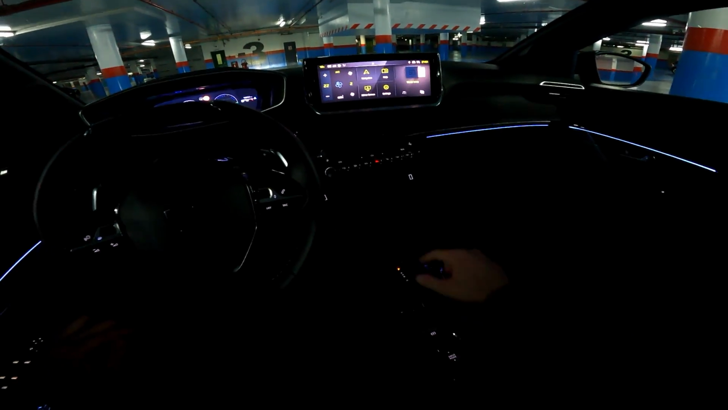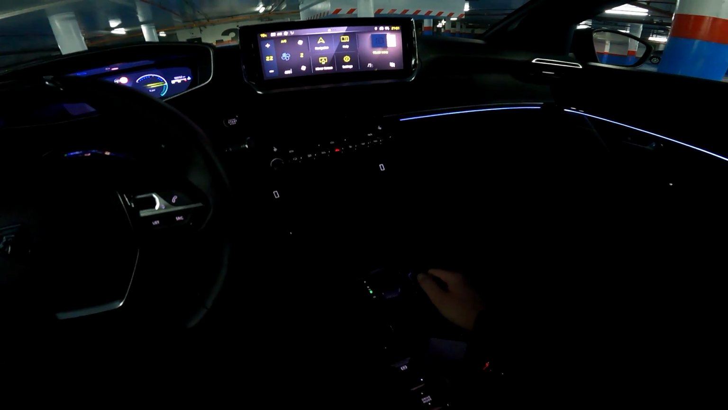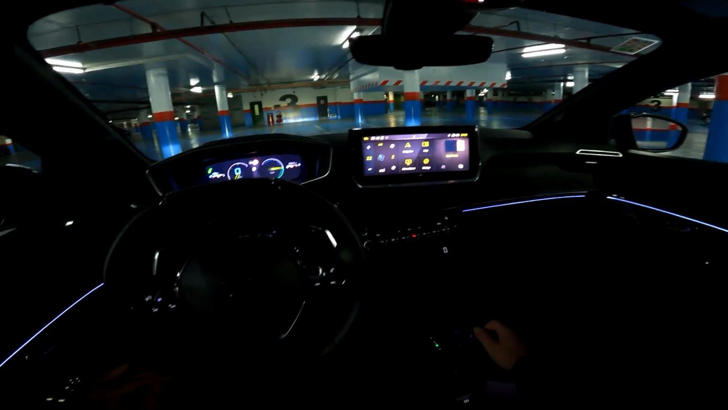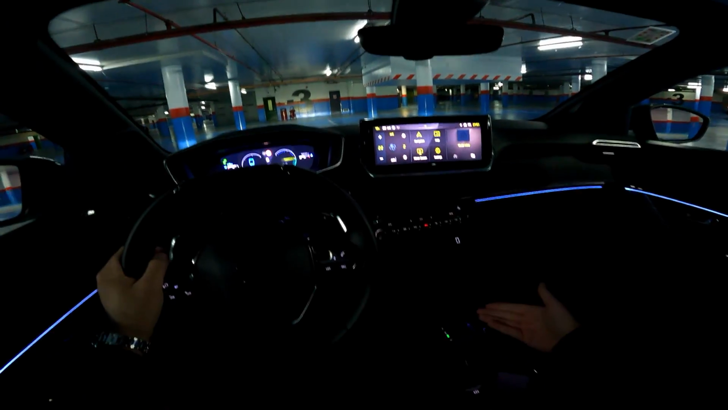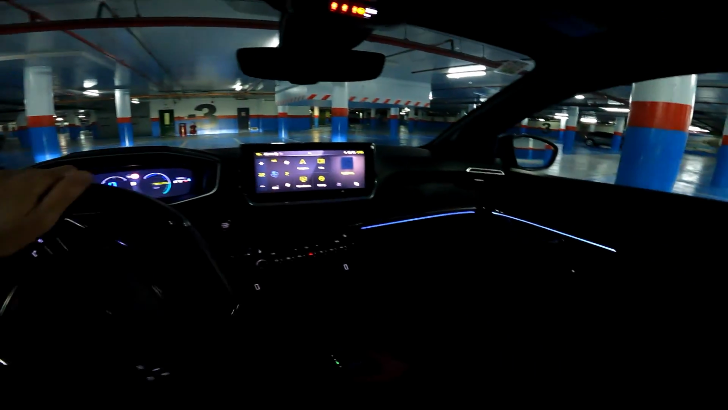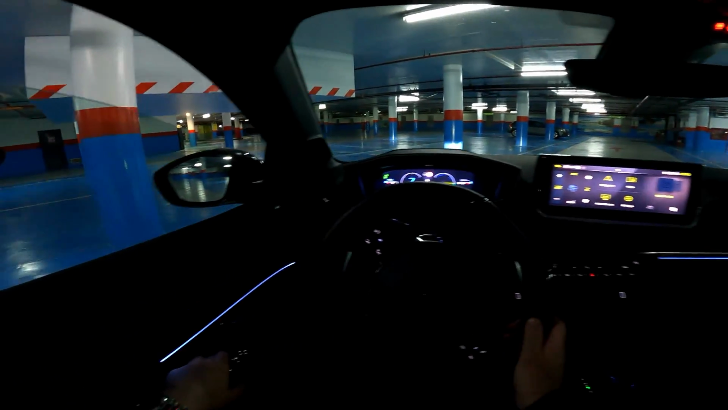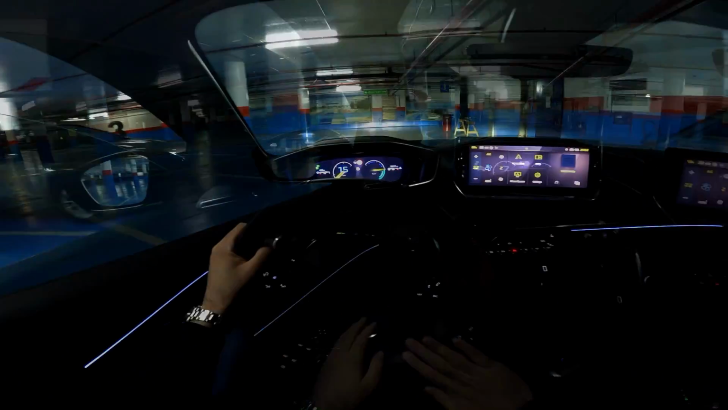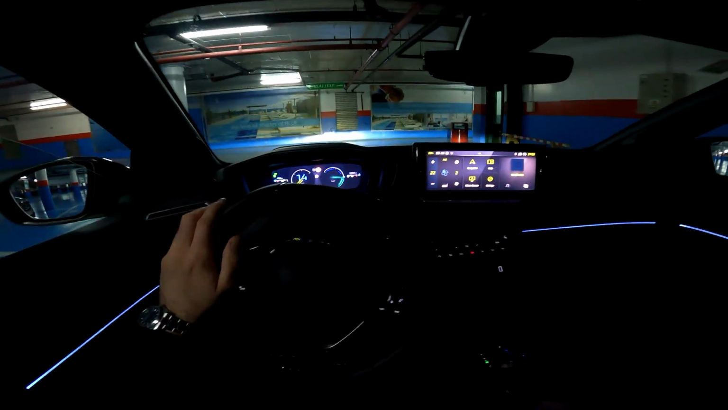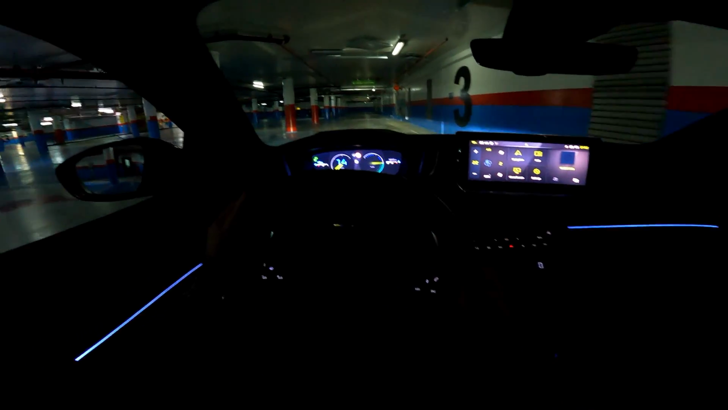Release the electronic parking brake and put the car into drive. So this is the minimalistic gear selector for the new EDCS6 electrified automatic transmission, which includes an electric motor, and off we go. So as you can see, we are now driving with just electric power, and it's very impressive 48-volt hybrid powertrain.